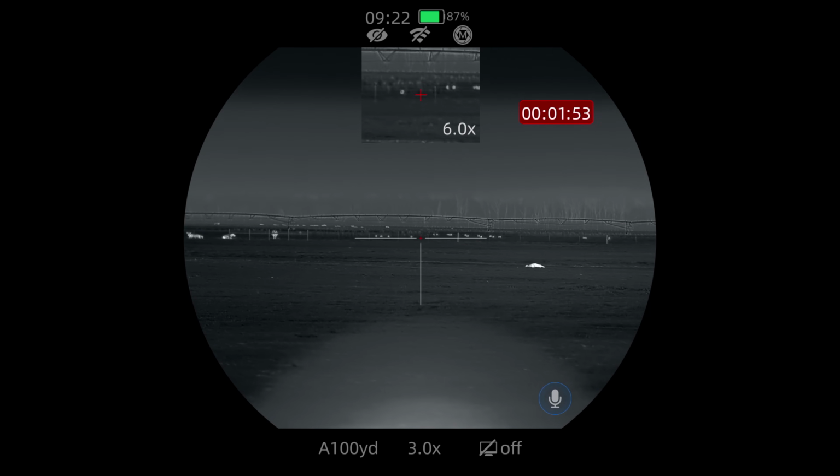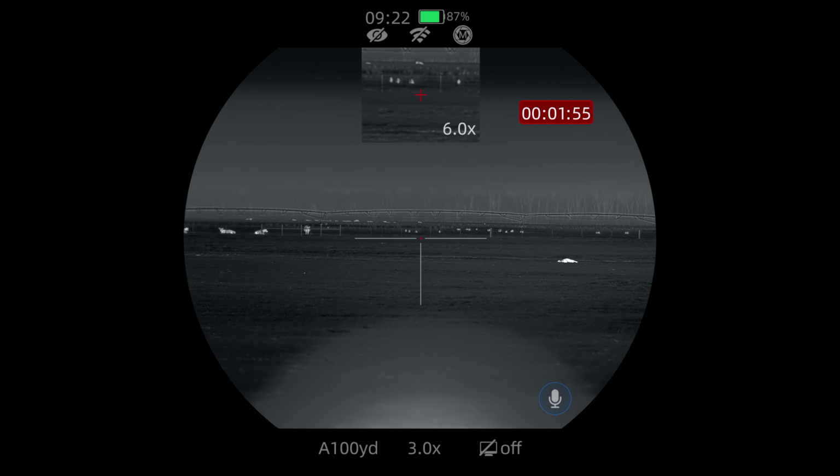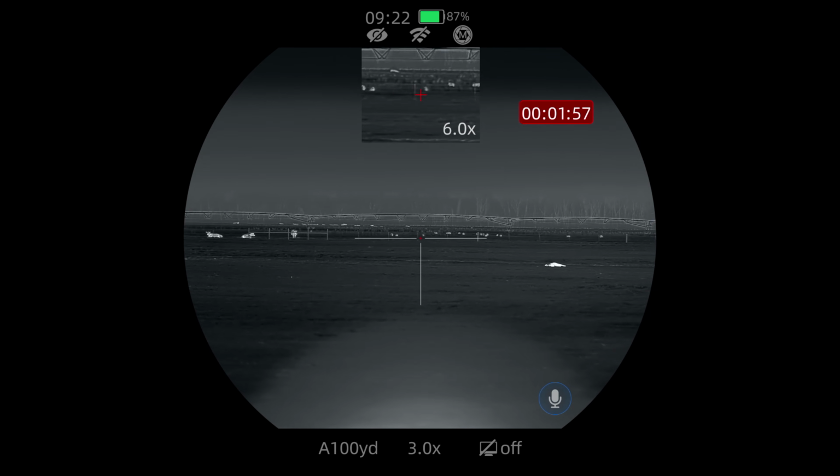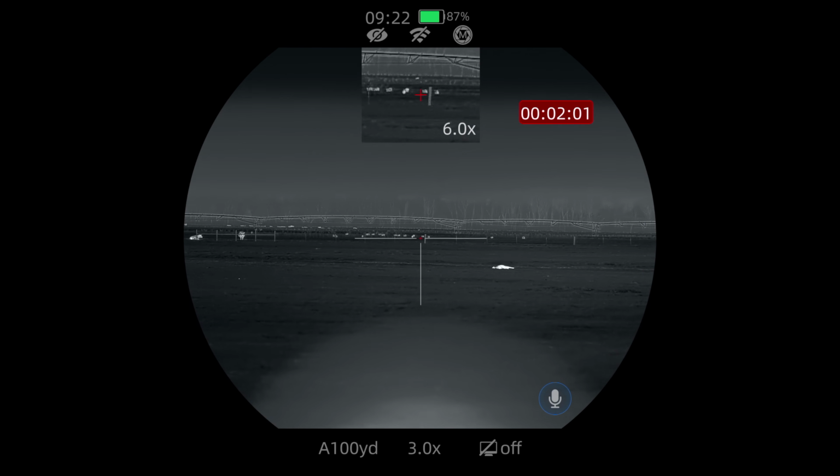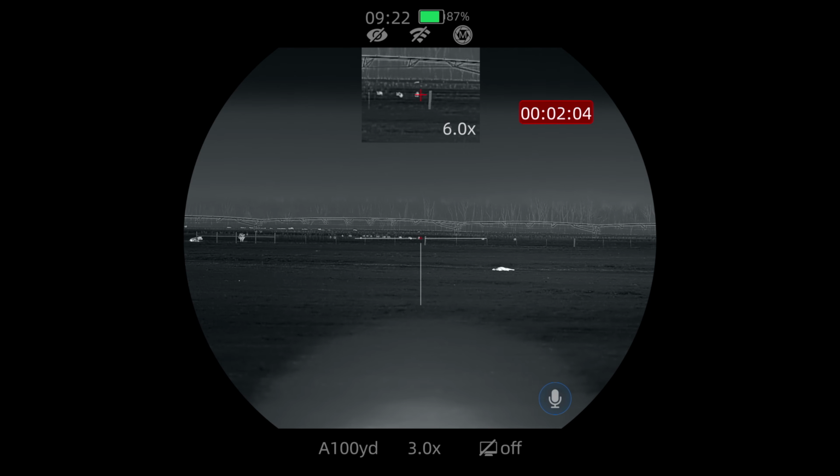Yeah, I see him. And then there's another group going left. There's the big group going. Oh, did you see the one to the far right? Yeah, I did see those. Oh, okay. Dude, they're back on the ranch. They are back on the property, man.